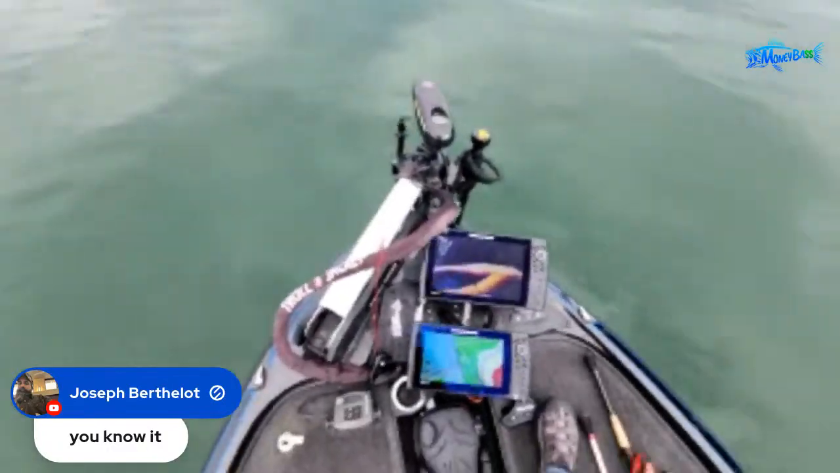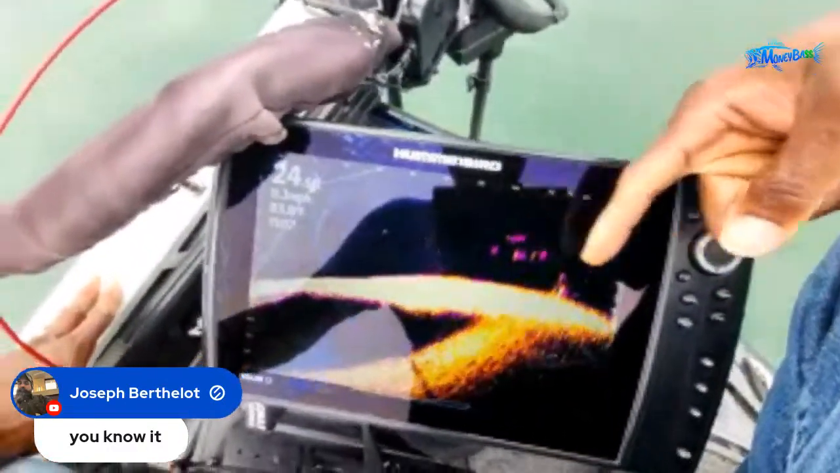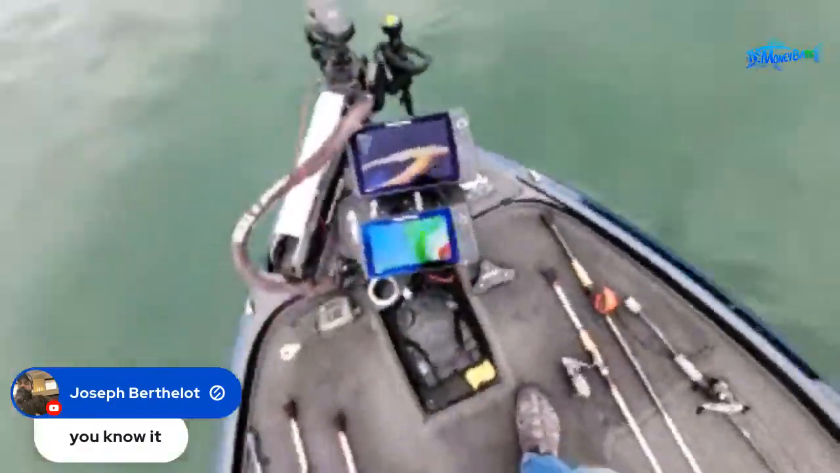So now I'm going to lock onto those fish. Here we go. Those fish right there, I can get those fish to come up and hit on top. They're about 60 feet out, which is perfect.